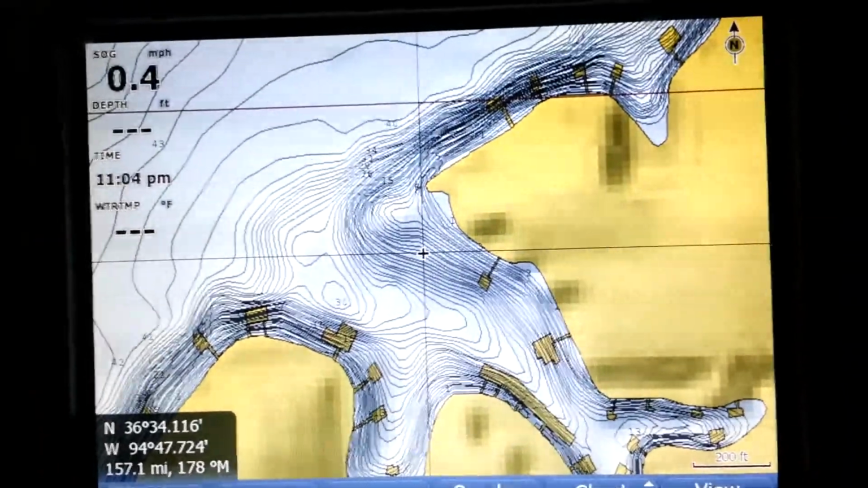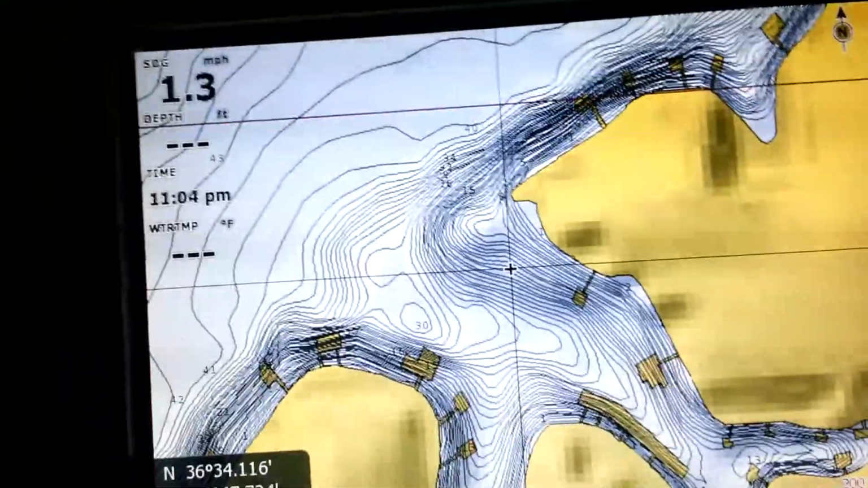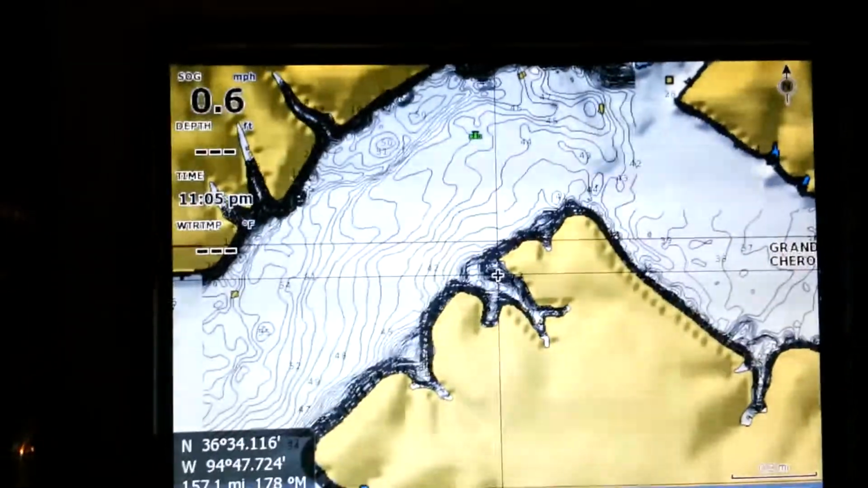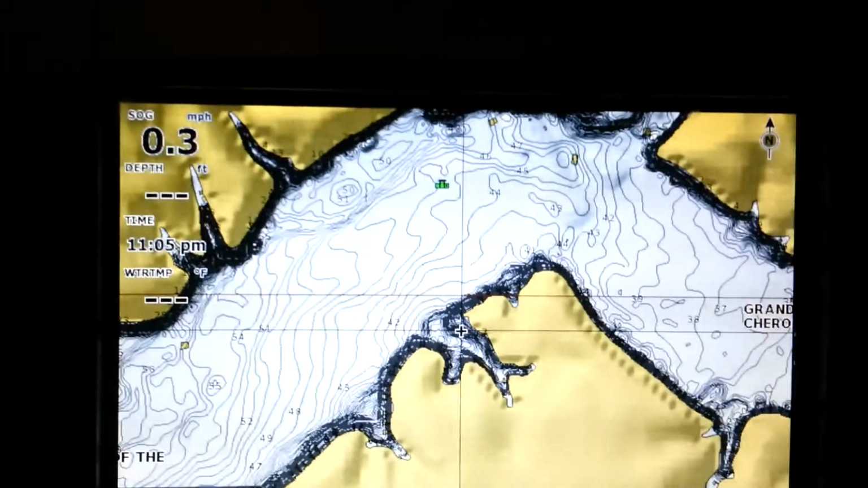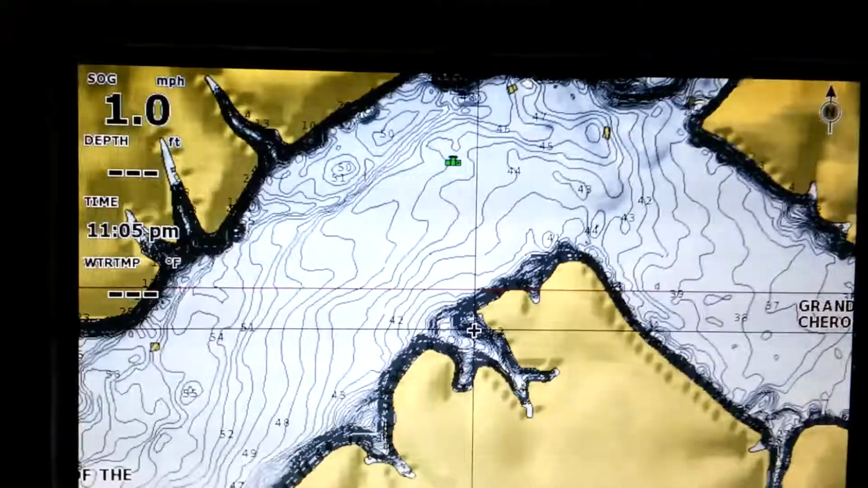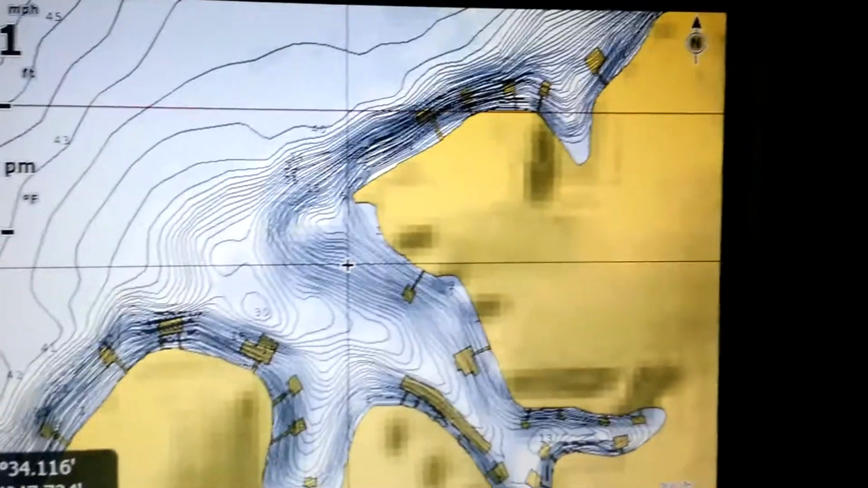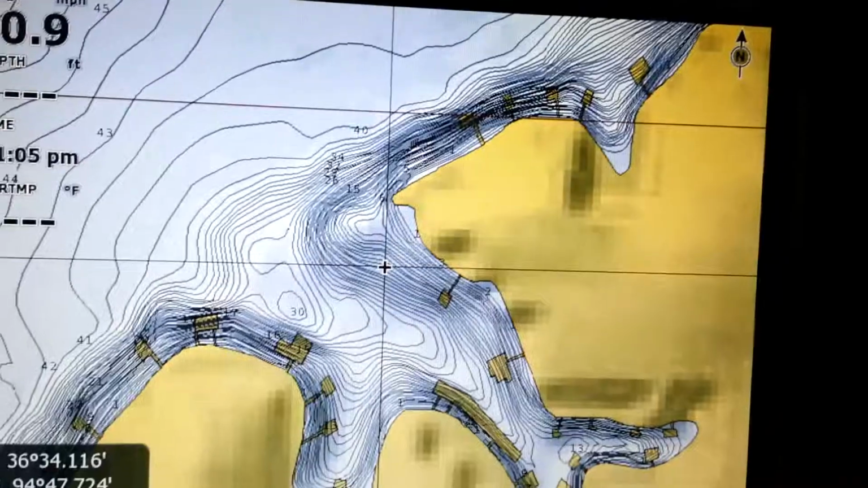Still gives you good detail. You have to zoom in quite a ways to see the distinctions in the contours. If you're out here, maybe you're motoring around, you can tell that it's nice to have that color distinction when you're motoring around, because sometimes it's hard to distinguish between 1 foot contour lines. It's nice to have the detail, but your eyes will relate better to the color.